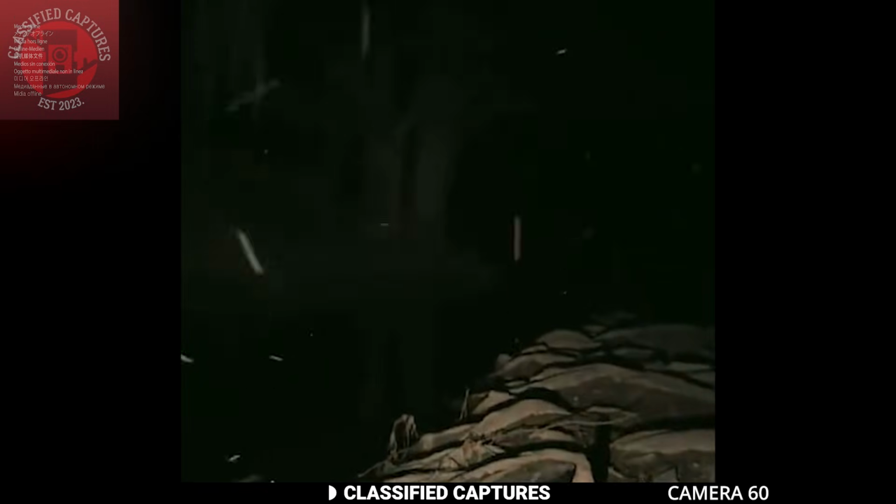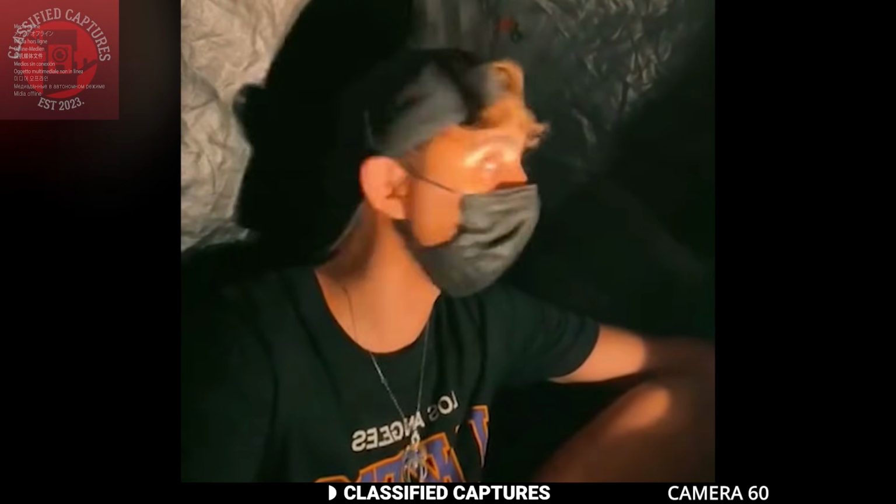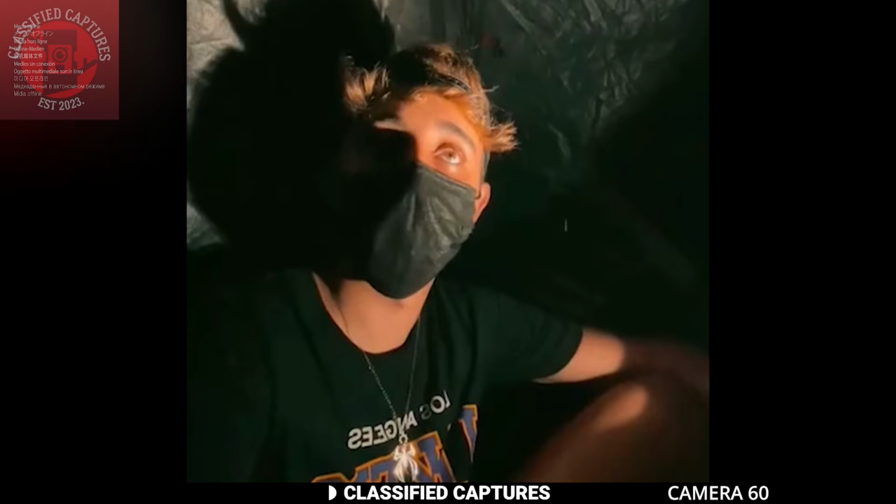He spotted another pair of glowing red eyes staring at him from a tree branch. The predatory gaze seemed to follow him, heightening his terror. While the footage in his account remains unclear in parts, this experience will likely haunt him for the rest of his life. Would you dare to camp in the wilderness after hearing a story like this?